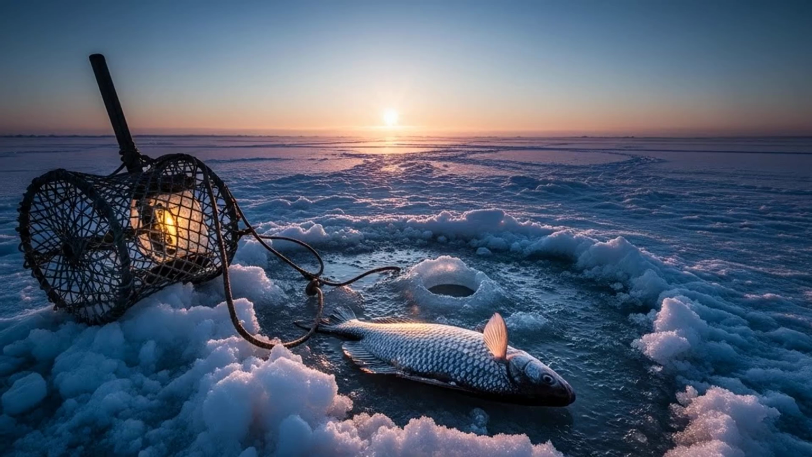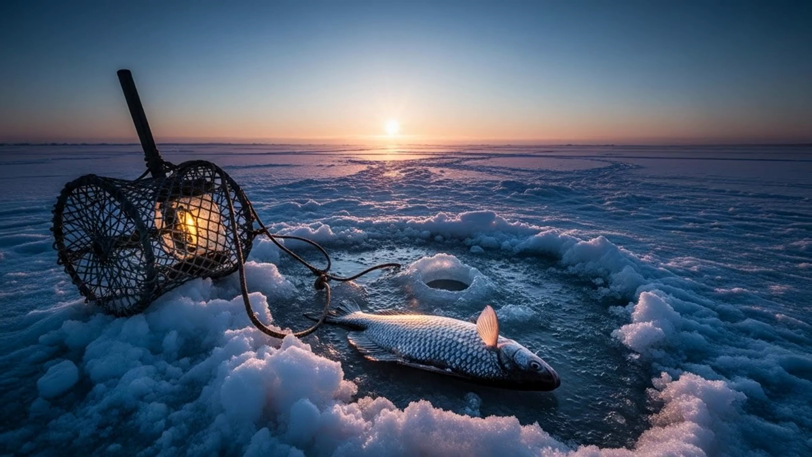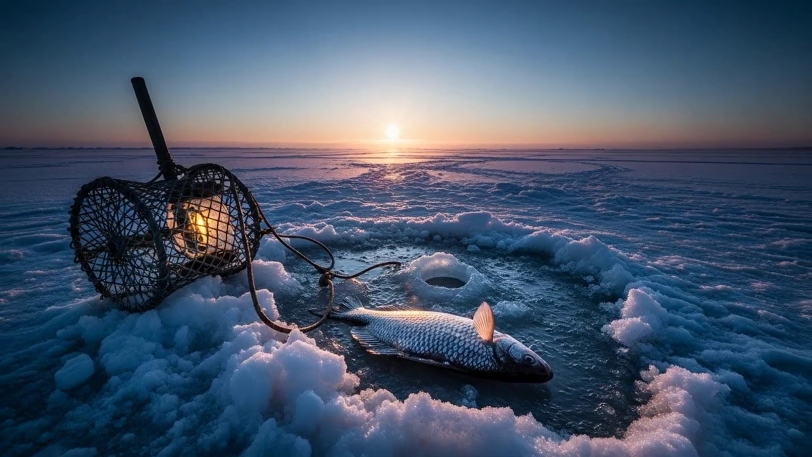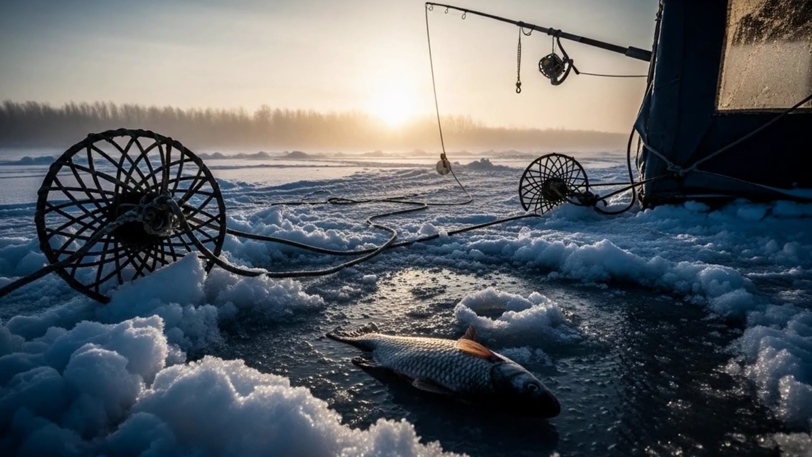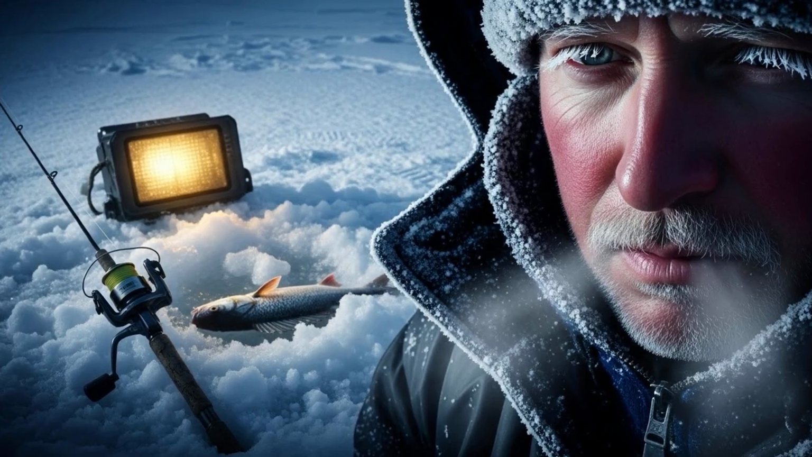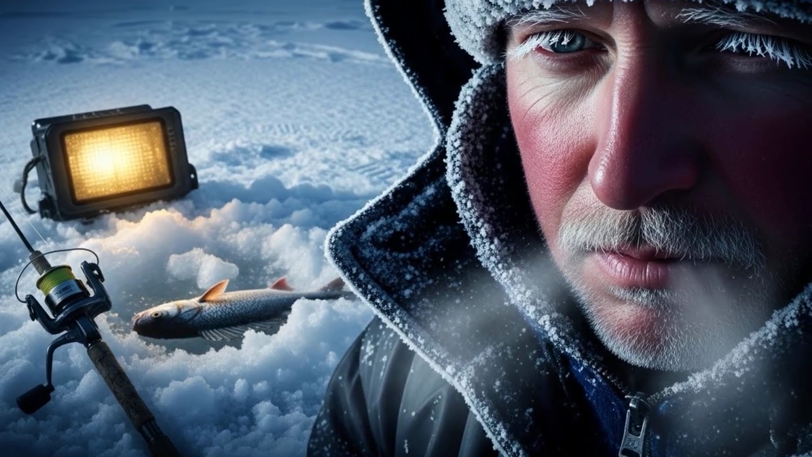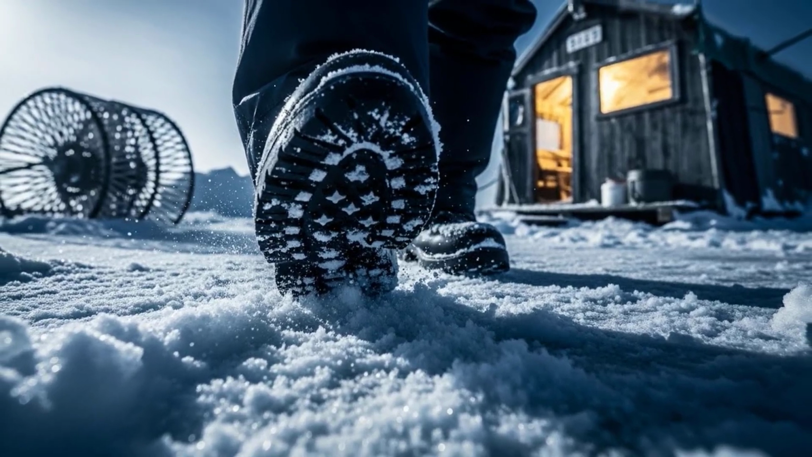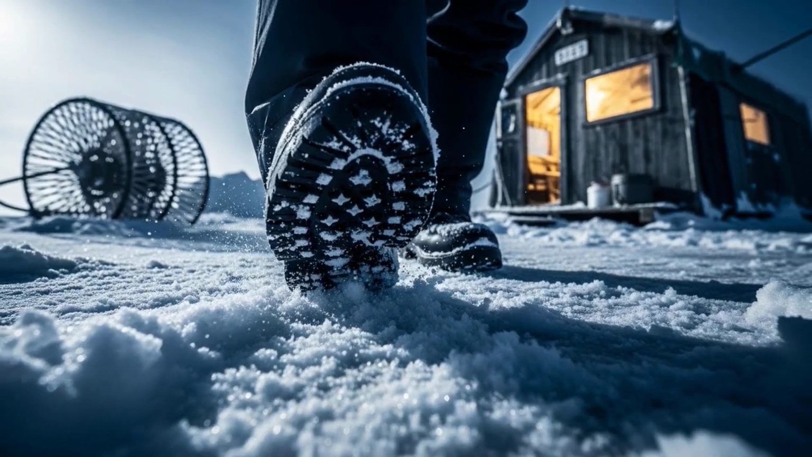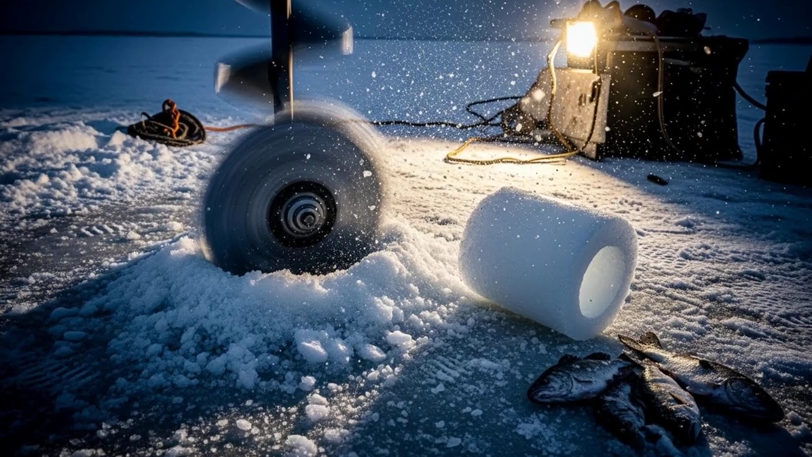The truth about the underwater world in winter is far more complex and far more interesting than that old simple rule. Picture the classic scene. It's early morning. The sun is just a pale, weak glow on the horizon, and the air is so cold it stings your face. You're out on the ice. The silence is absolute, broken only by the crunch of your boots on the snow and the high-pitched whine of the auger as it bites into 12 inches of solid ice.